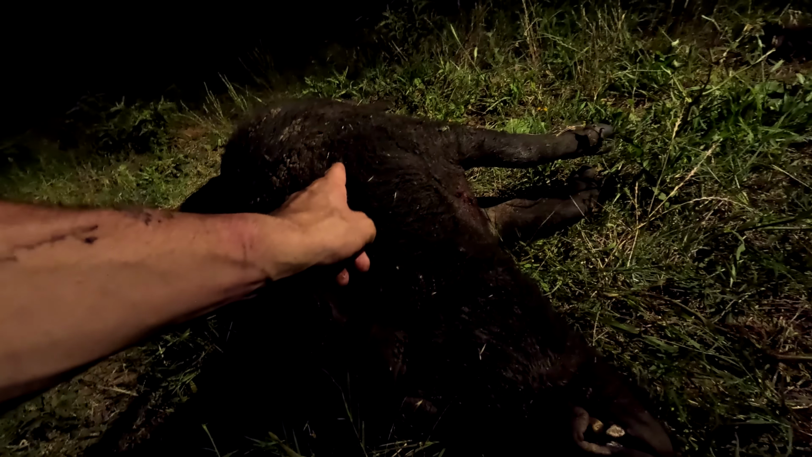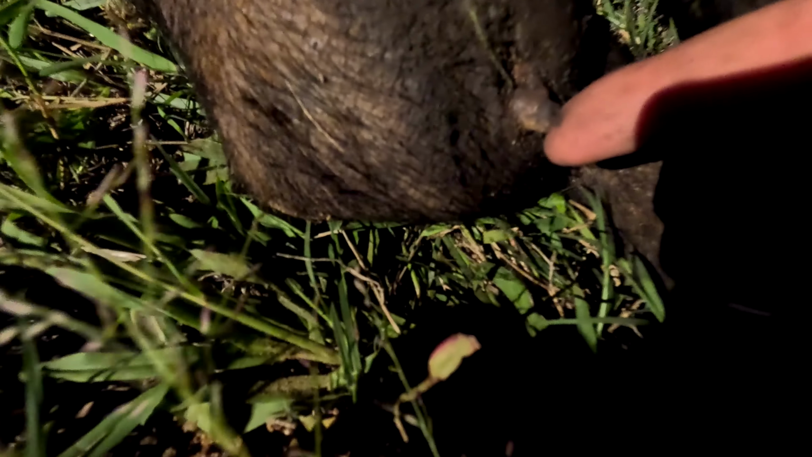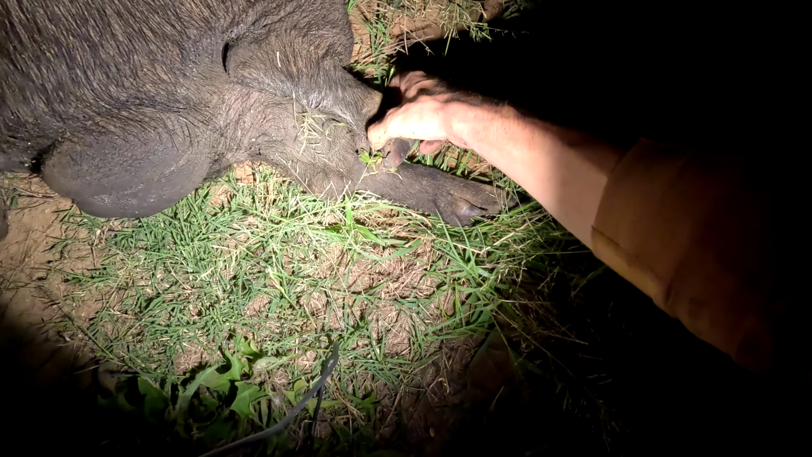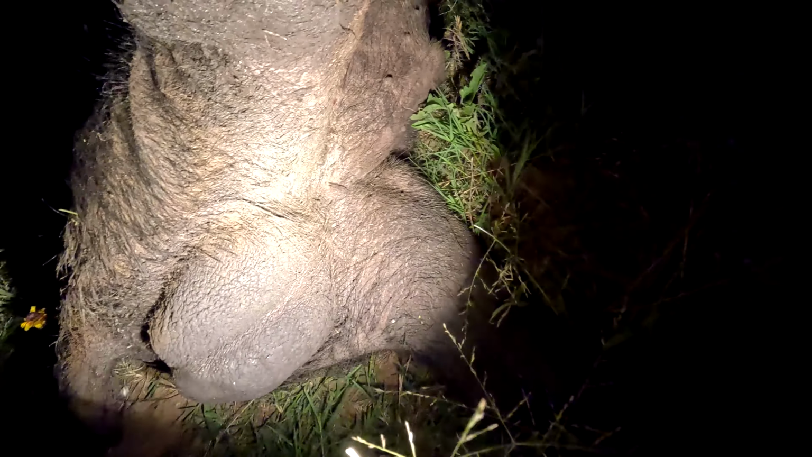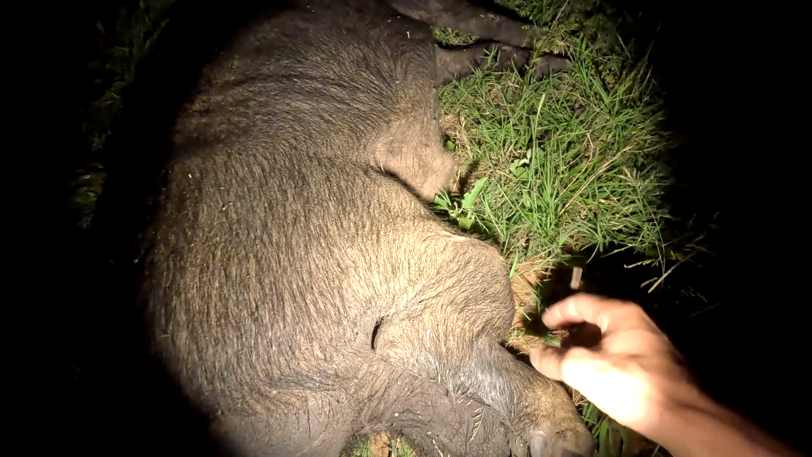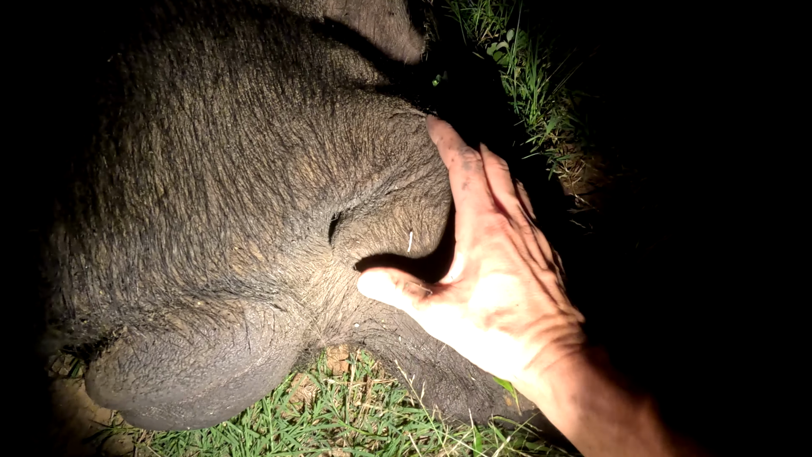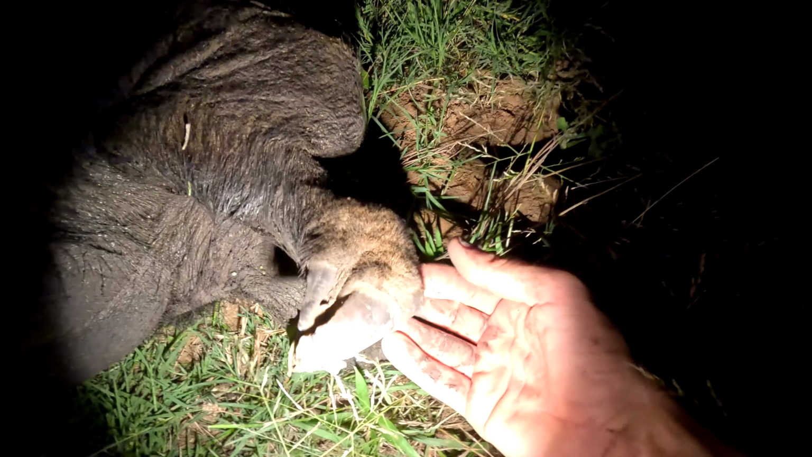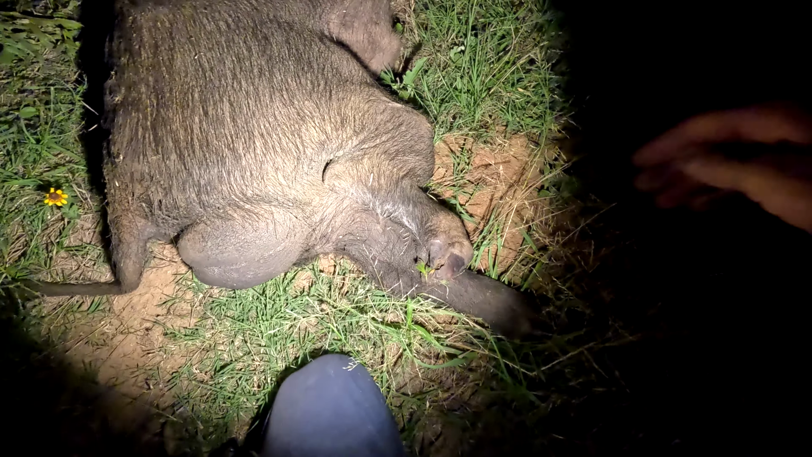Let's check out his back leg. That thing is messed up. Just messed up. Look at that. That's his leg. There's a bone sticking out right there. So I guess what happened was the bone was sticking out, or is sticking out right there. So his leg broke, never healed, and just sort of got stuck like this. So his hoof down here, he's kind of limping on this. What a miserable life, but he's tough, and he went on.